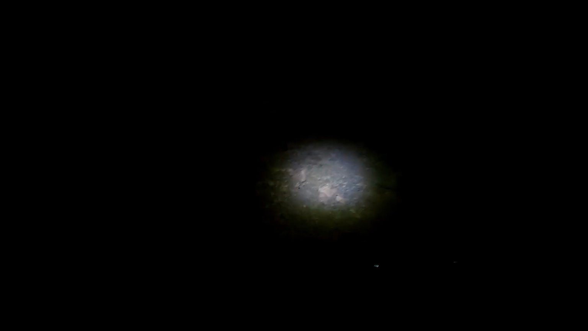Can't see everything. I don't know if I could just ride this without stopping. There we go. More speed. So I'm gonna leave my handlebar light off so I get to the top.